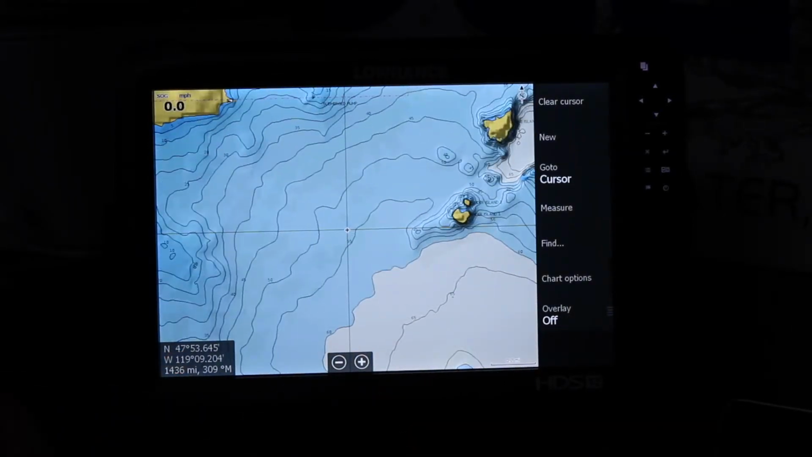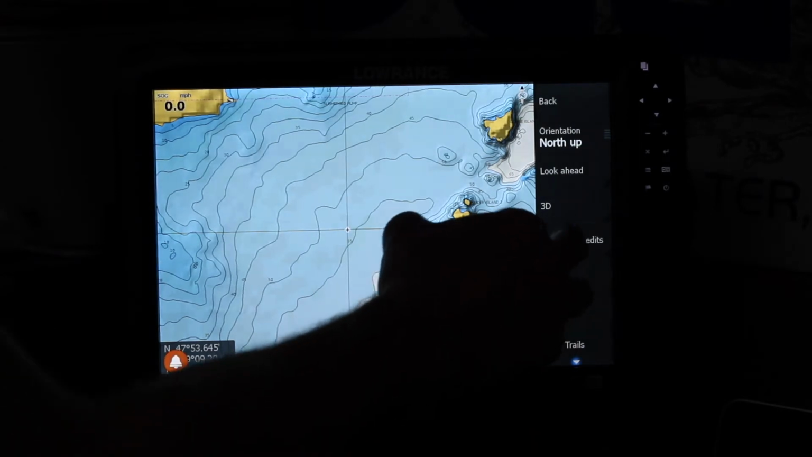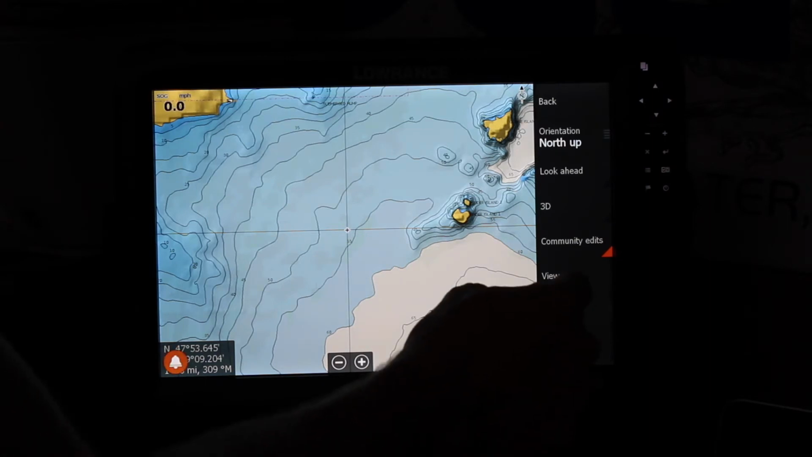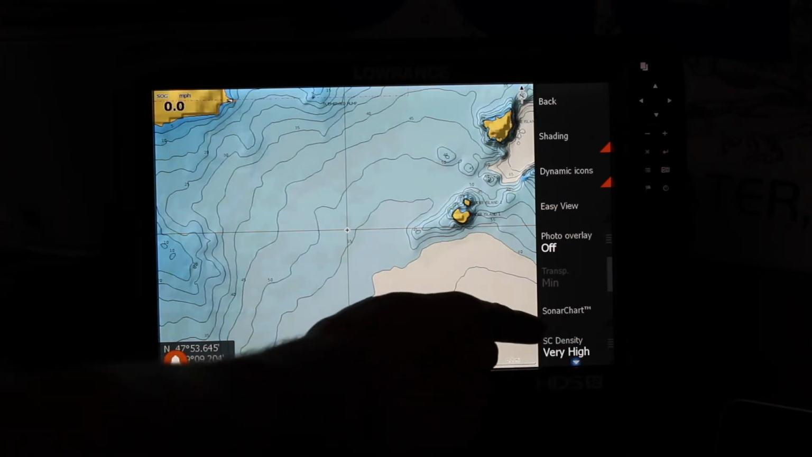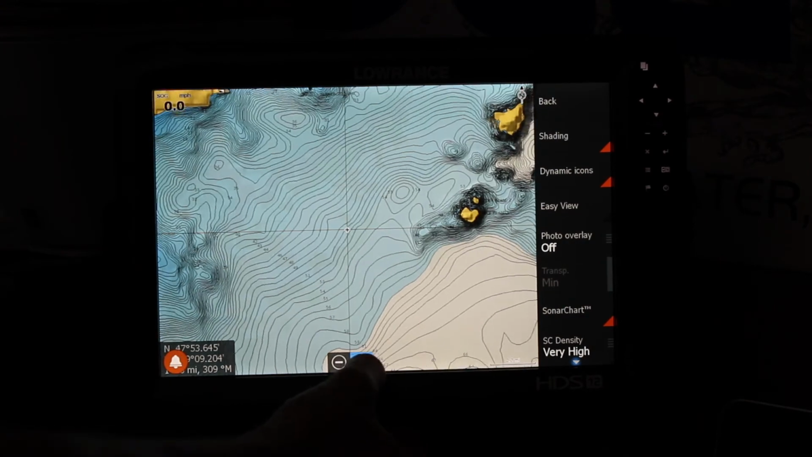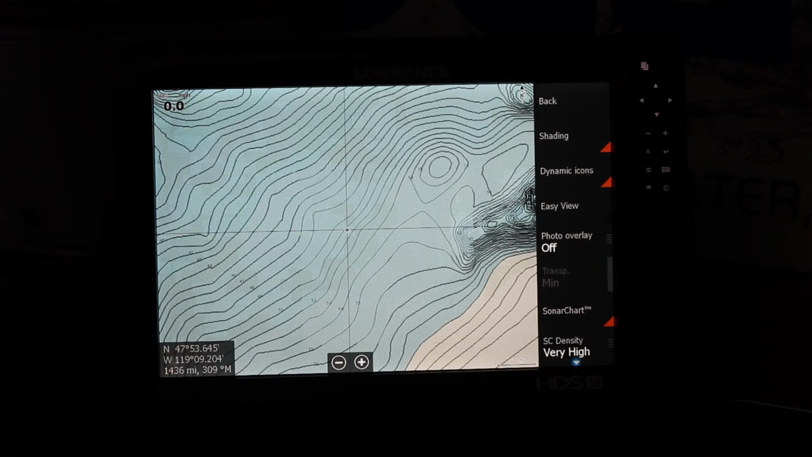As you can see right now, that's the basic map detail, but we want better than that. So we're going to go into chart options. We're going to make sure that we have community edits selected, and those are different points of interest and fishing spots that people have added. Then we're also going to go into view, and you want to make sure that the sonar chart is enabled. That's very important because that's going to give you the 1-foot contour lines. As you can see, it's much different. So I always do that.